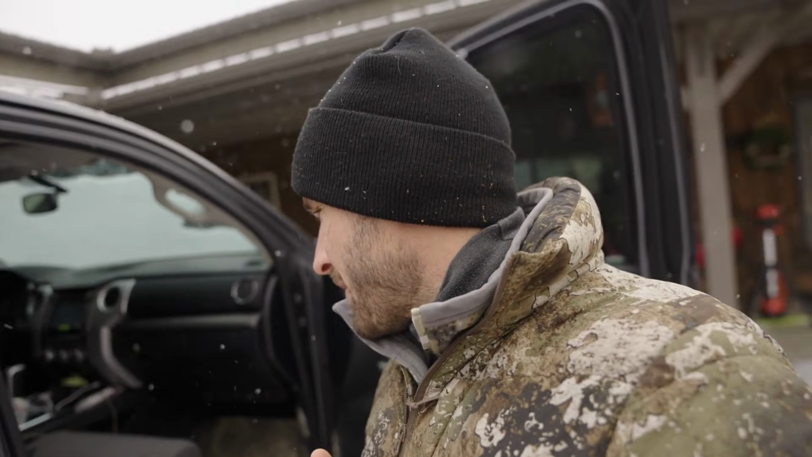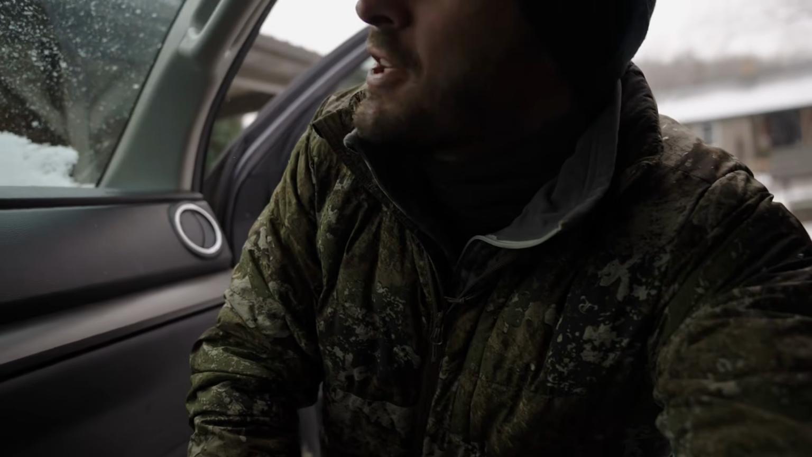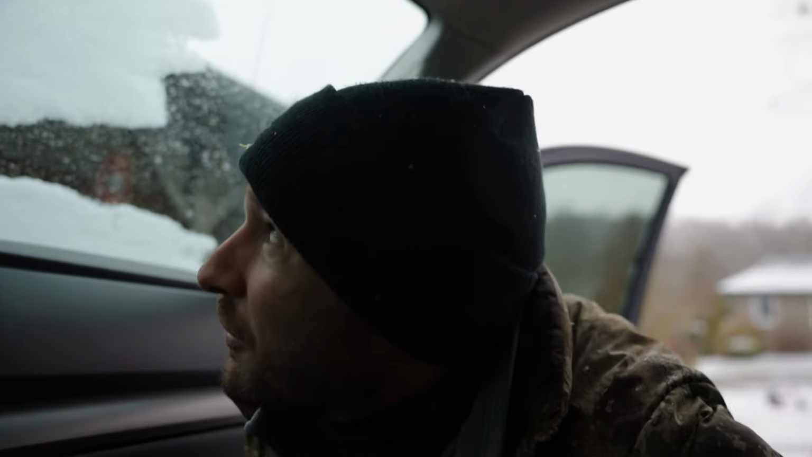It is Ohio gun season, and we got phone calls coming in, and we've got to go do some recovery. Gonna load up my stuff, and then we're gonna be out of here. Cold winter. I don't know that I'm ready. I'm not ready. I gotta get ready because it's here. It's not gonna wait on me.